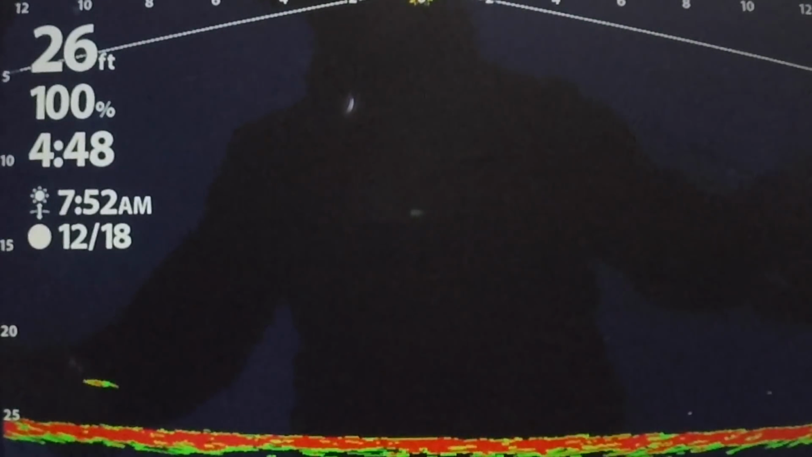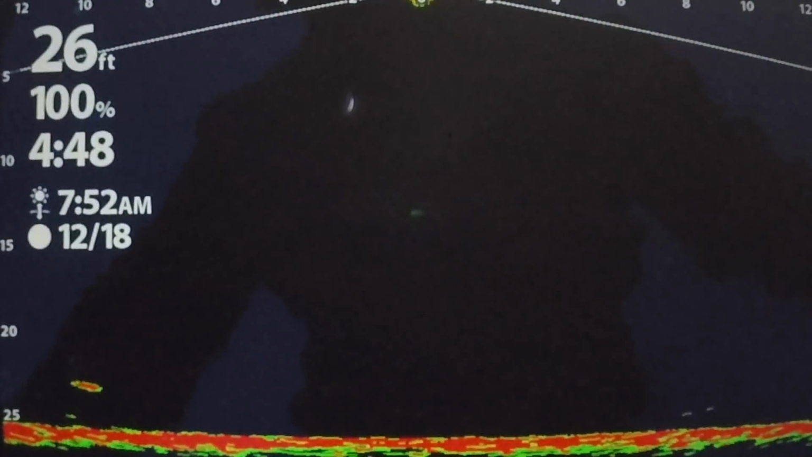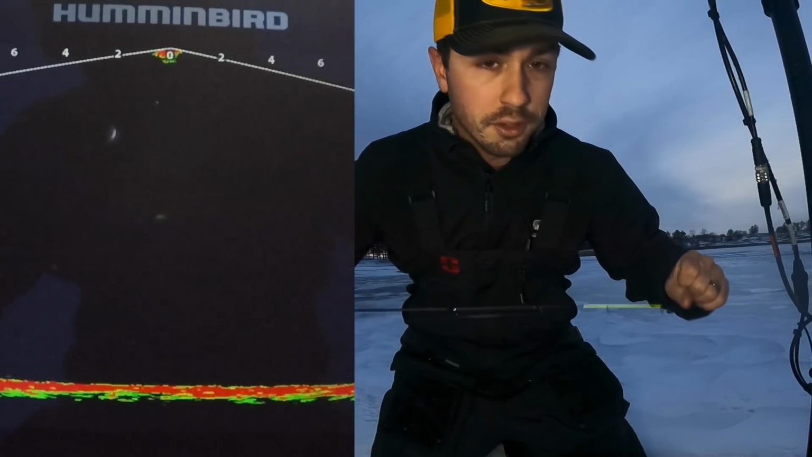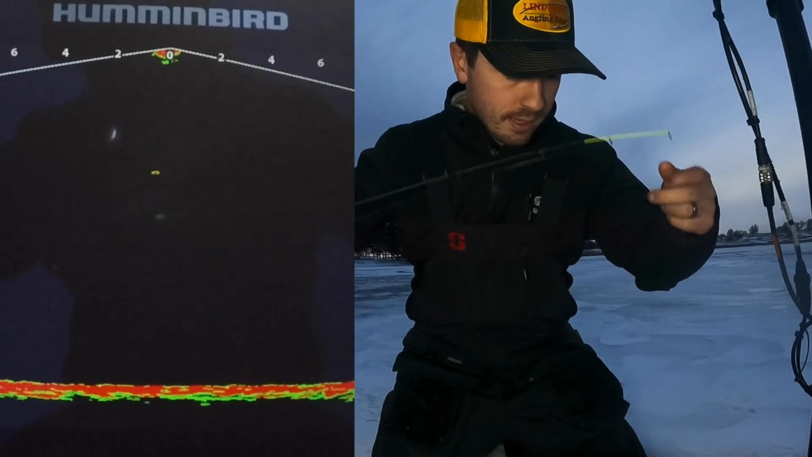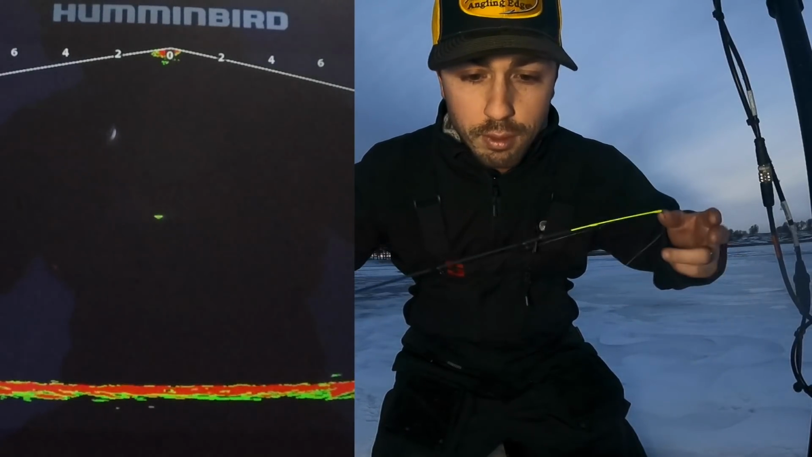But we're gonna drop down. We're gonna jig in this hole a little bit. It's pretty obvious based on watching the electronics so far that the fish are moving. So also you'll notice that I'm pulling the line out of my reel, and the reason why I do that is because it just helps straighten out the line, get the coils out, which can be really important.